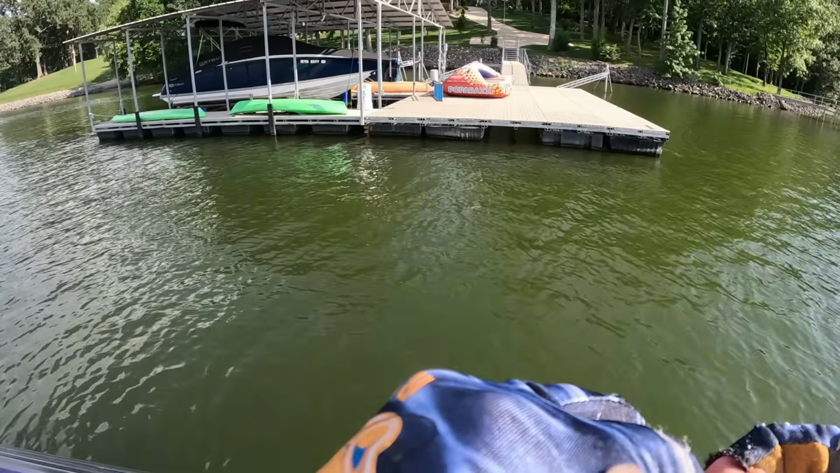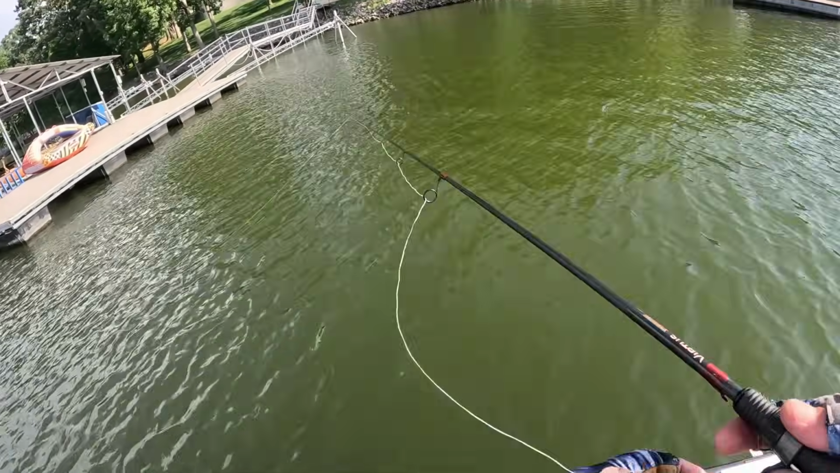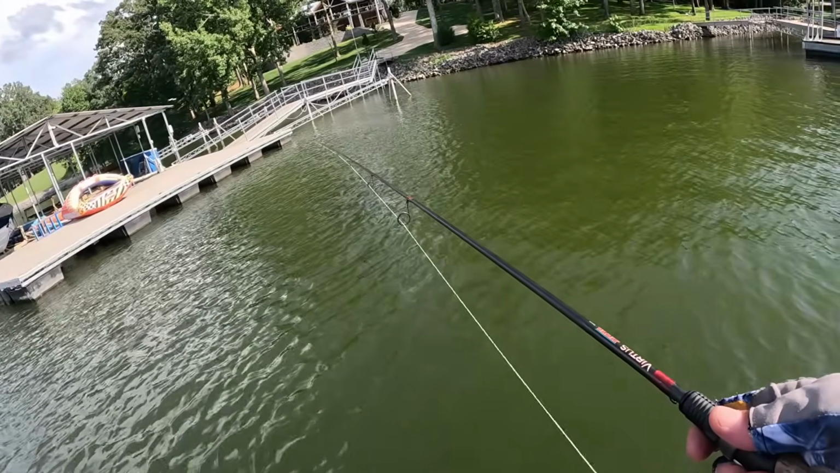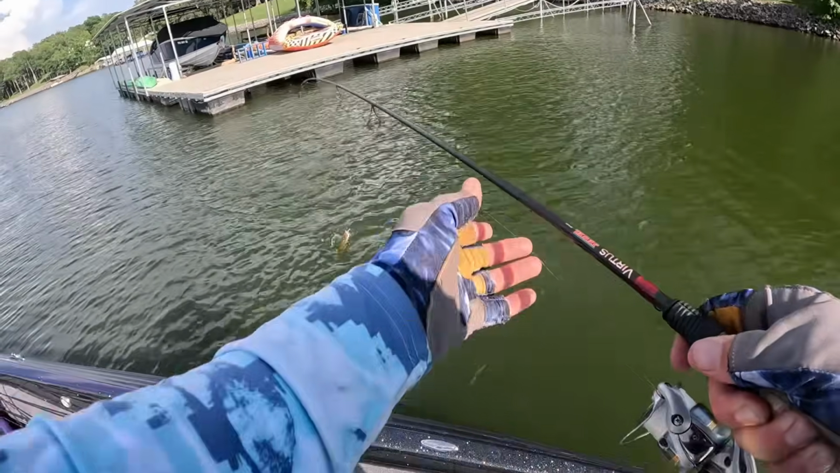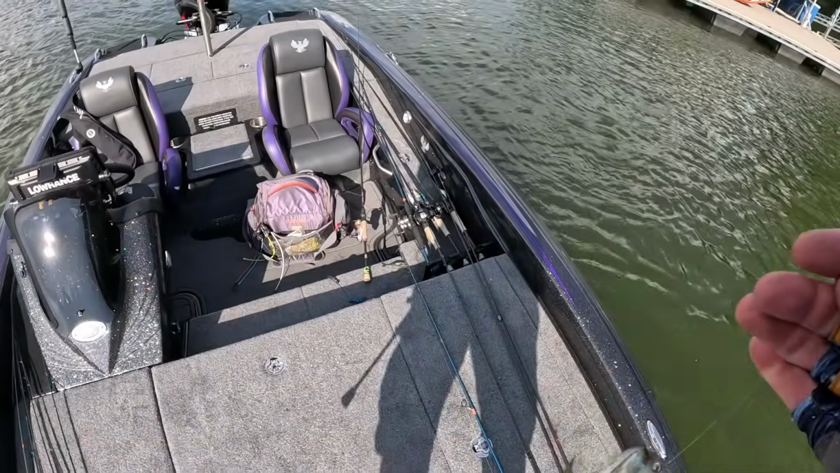But I can get 4 out of there. Got him. There's 4 underneath that same stall.